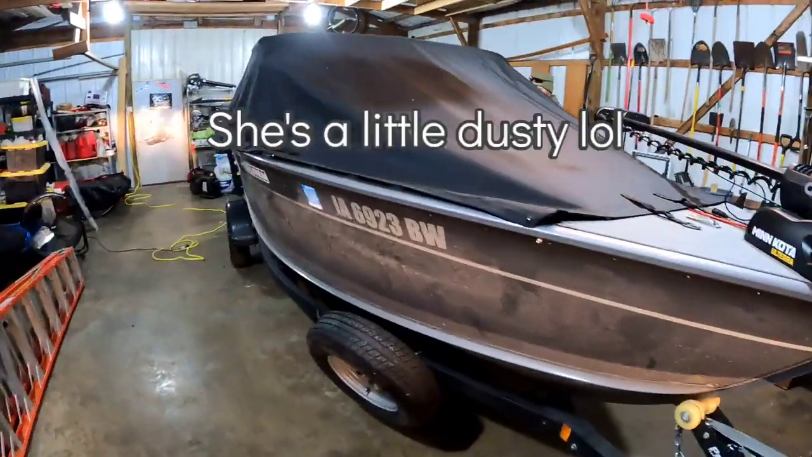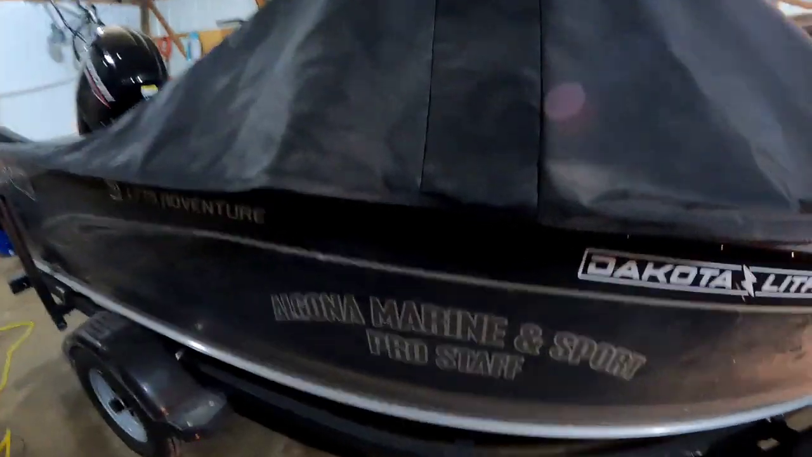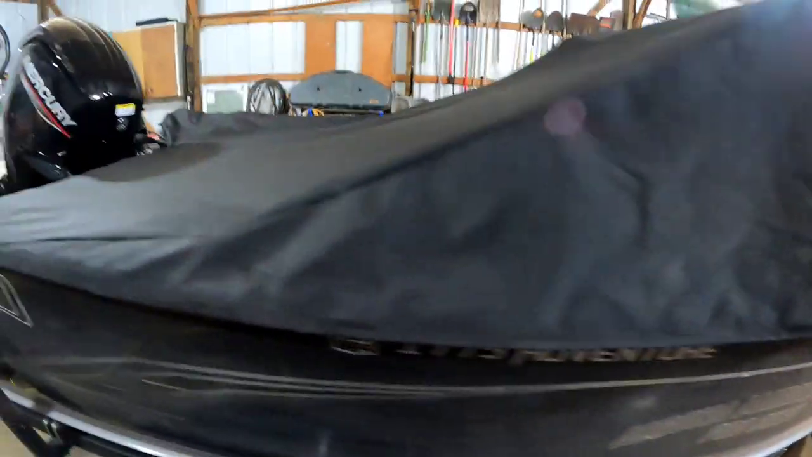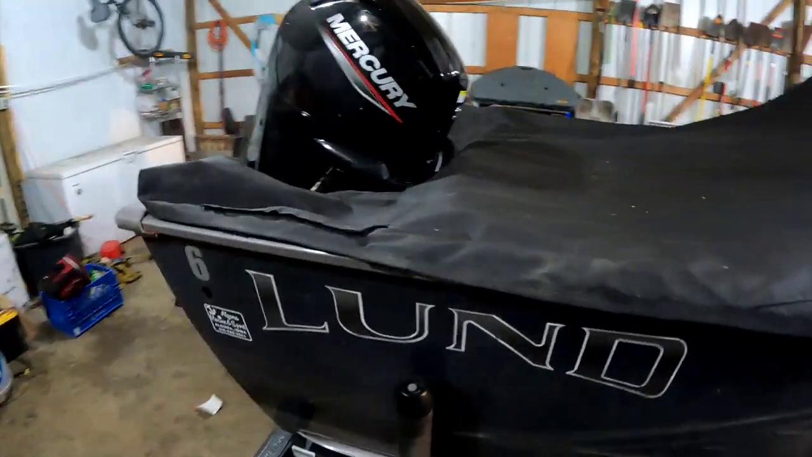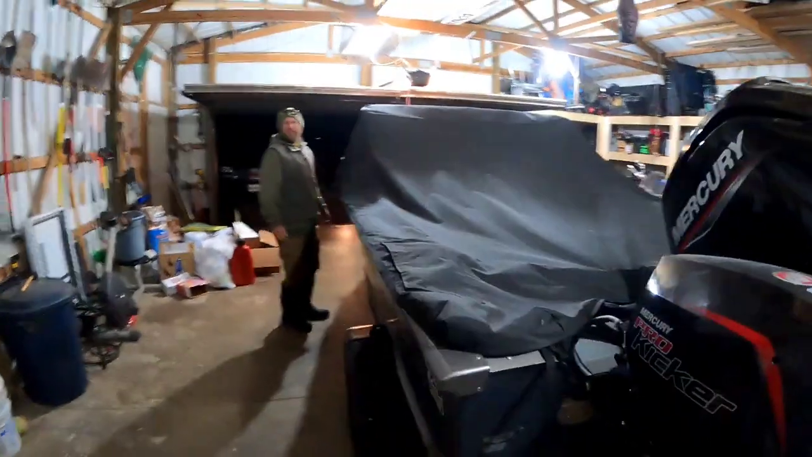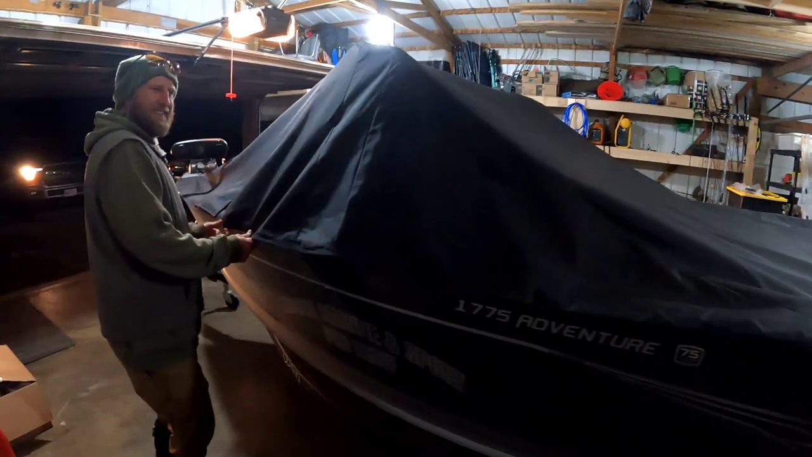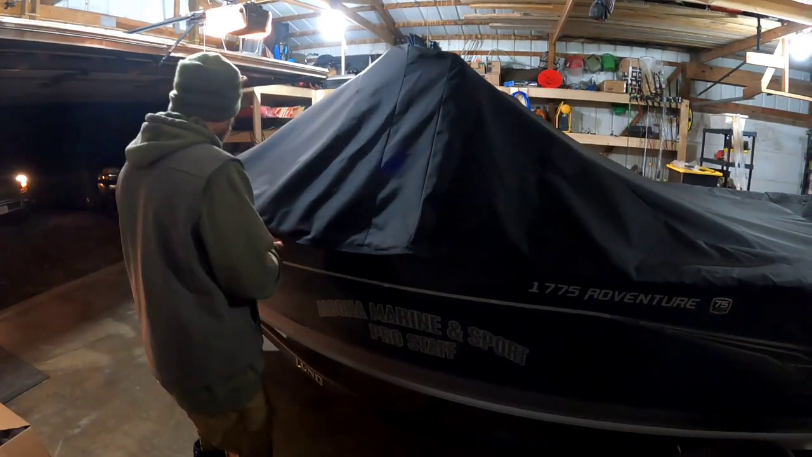We're gonna get the old boat out. February. See if we can find some open water. Never thought we'd be putting the boat in, never thought we'd be doing this already. Yeah, kind of excited though to see if we can find any open water.